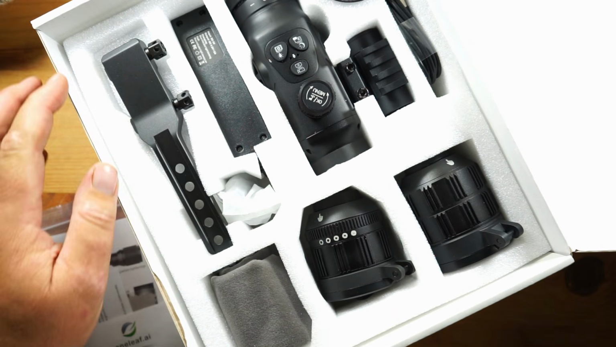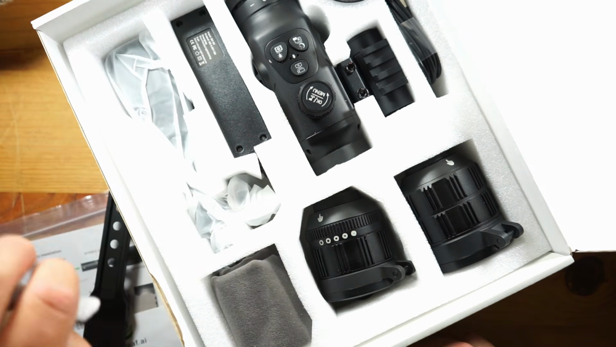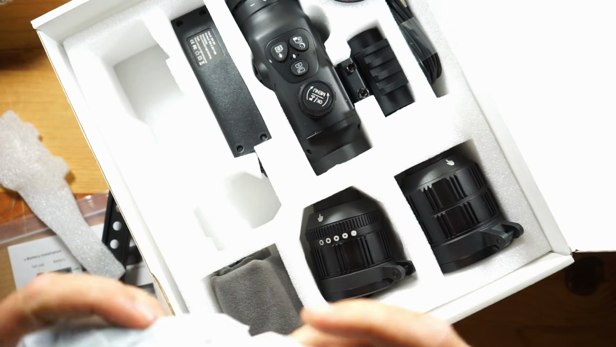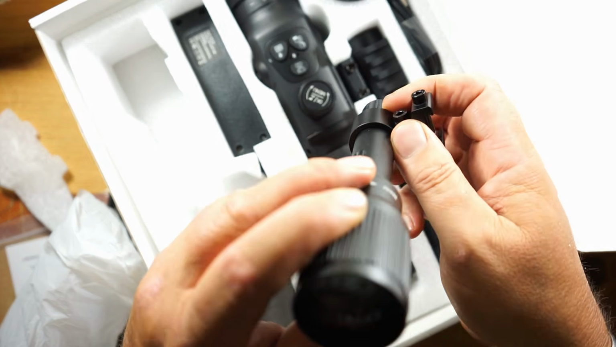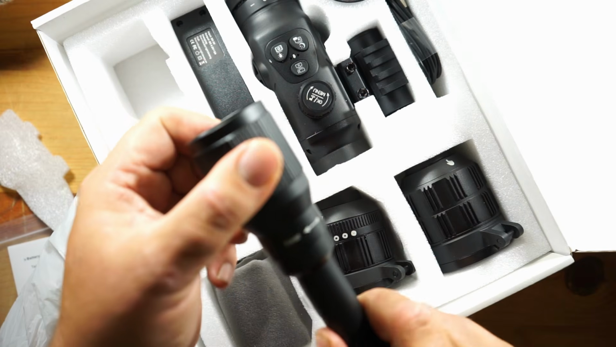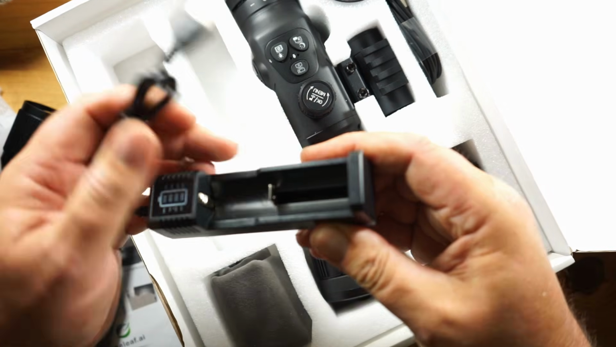And what have we got in here? So we've got a mount. If you Picatinny, that goes onto the bottom of the scope. Underneath there, we've got, this will be your IR light. Zoom it in and out. We'll look at that in a minute. Battery charger.